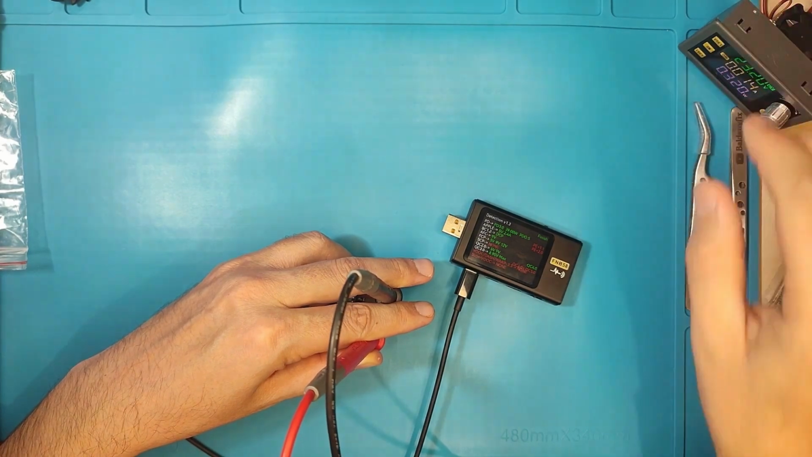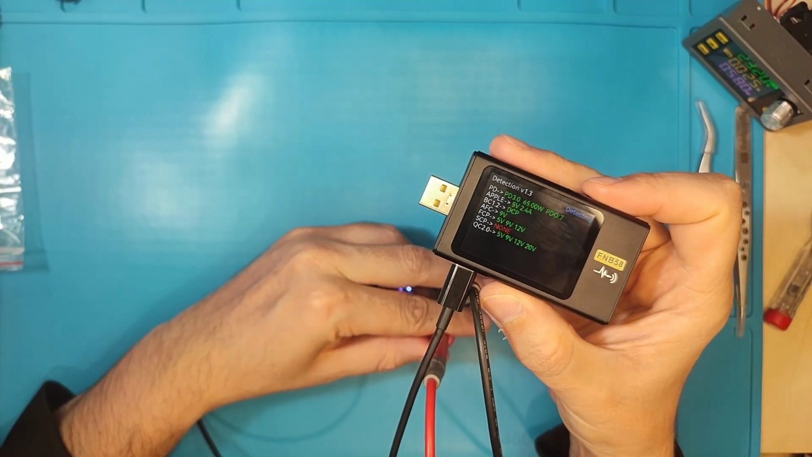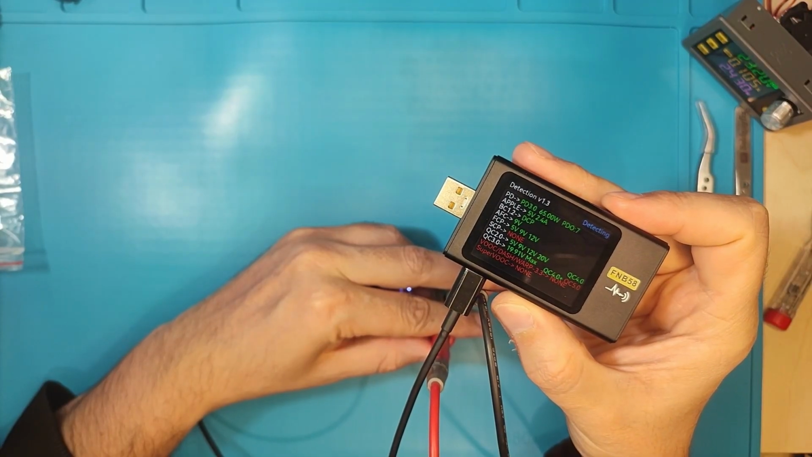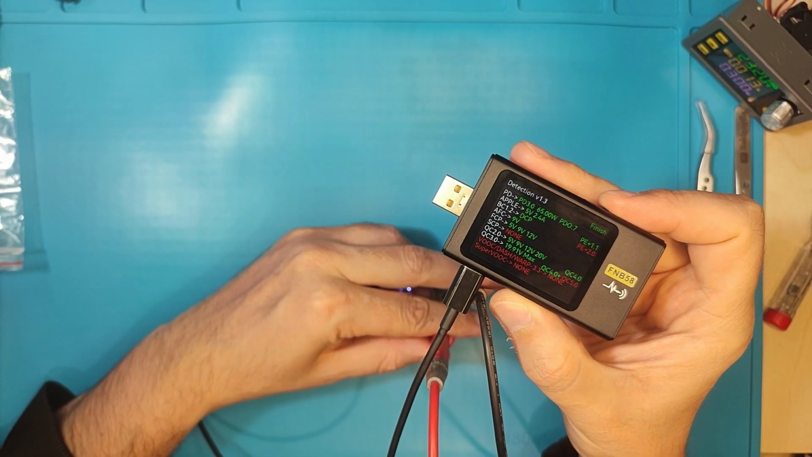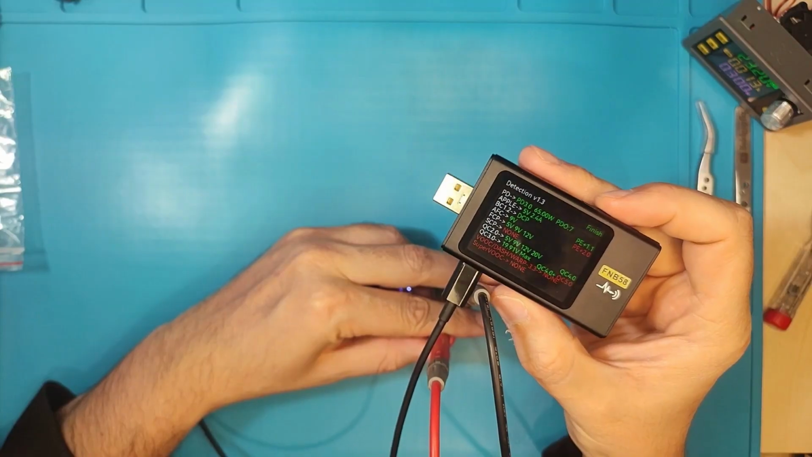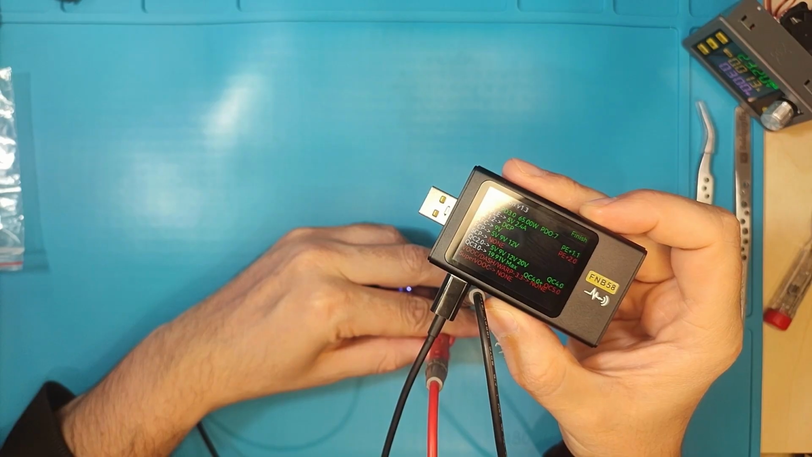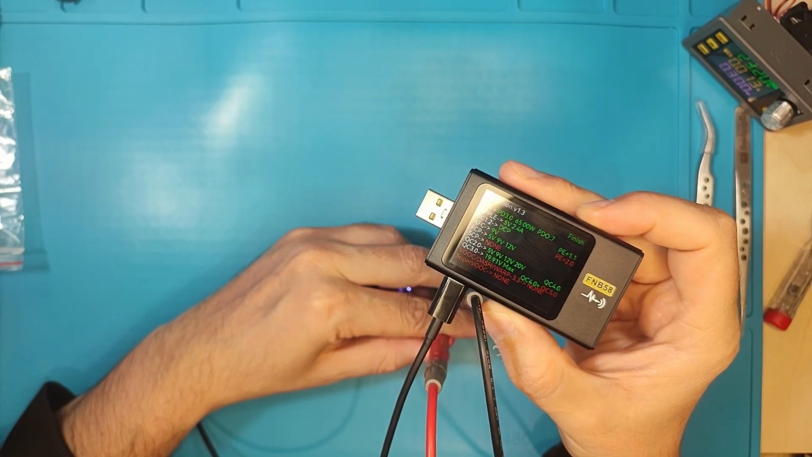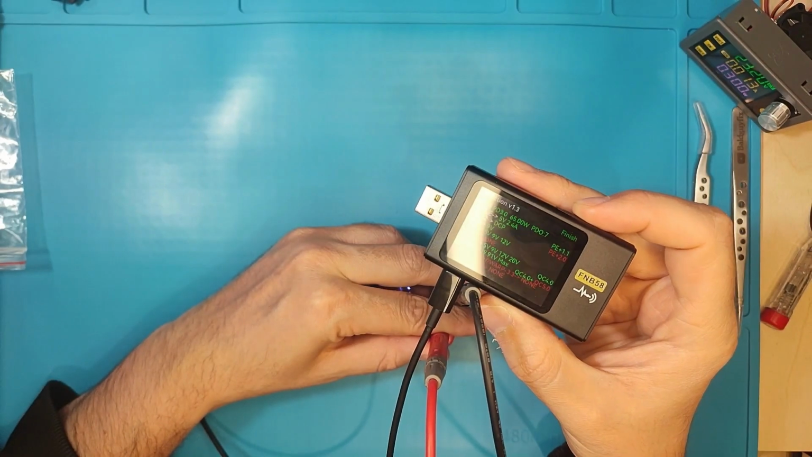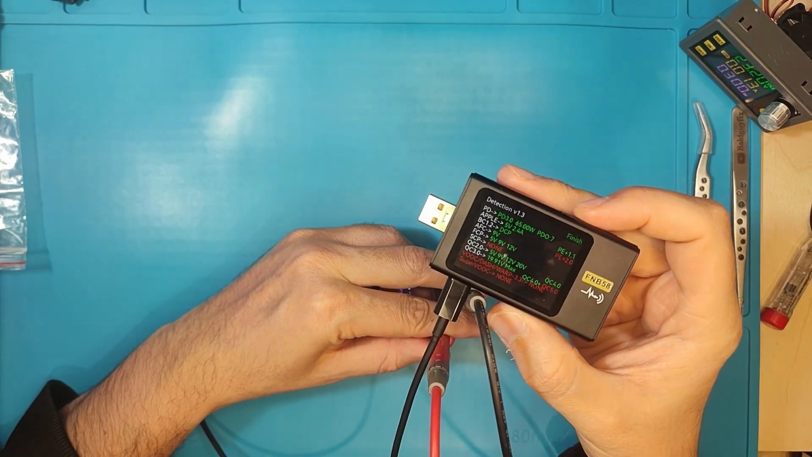Now that we are at 23 volts, it shows 65 watts. So not only does it detect the protocols, but it communicates that although it can deliver 65 watts, right now it is able to deliver only, I guess, 39 or 35, whatever it was previously. So that's what I wanted to show you.